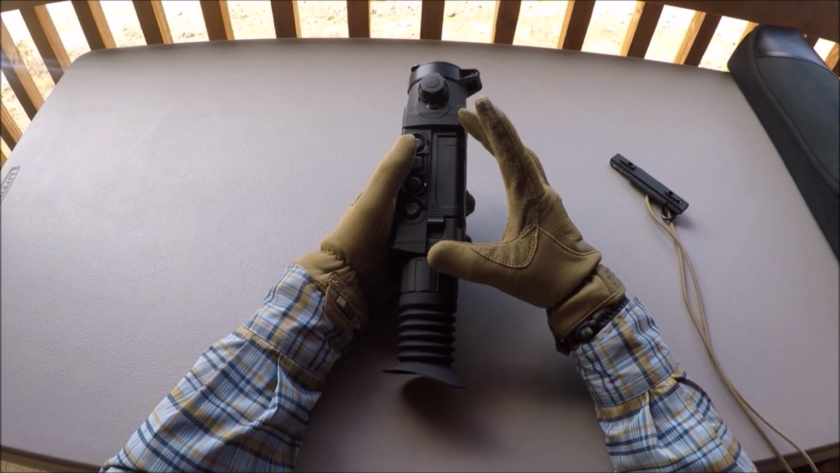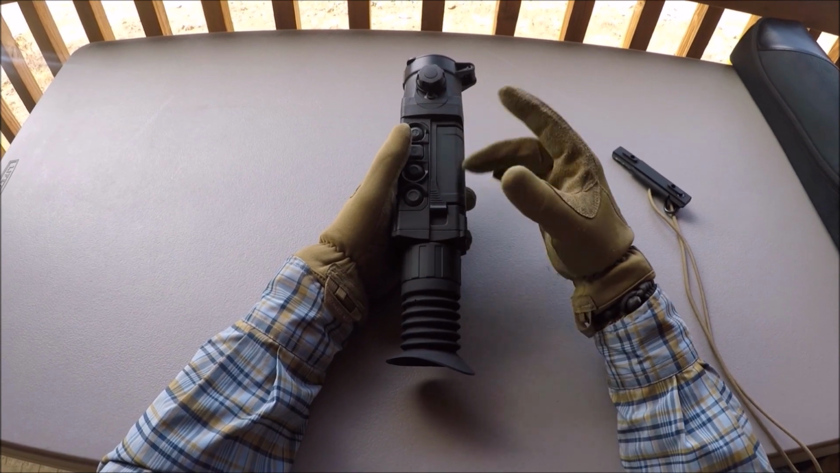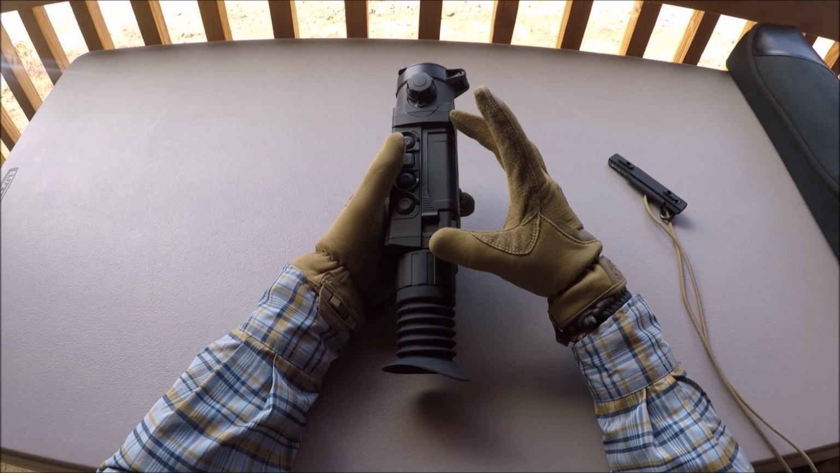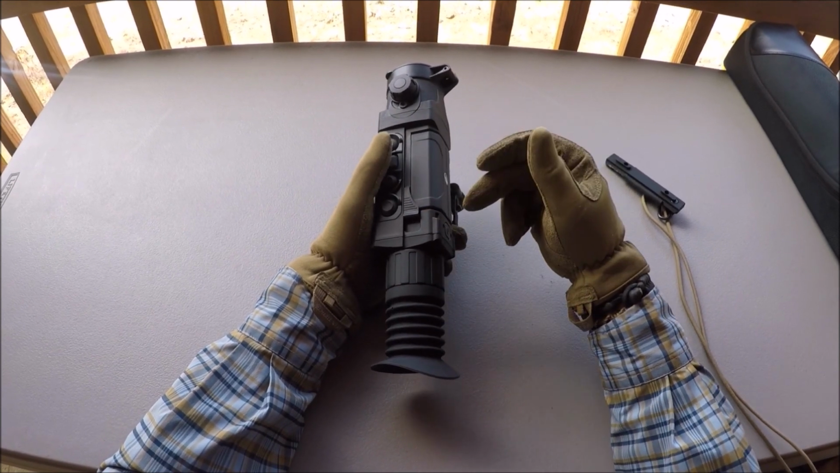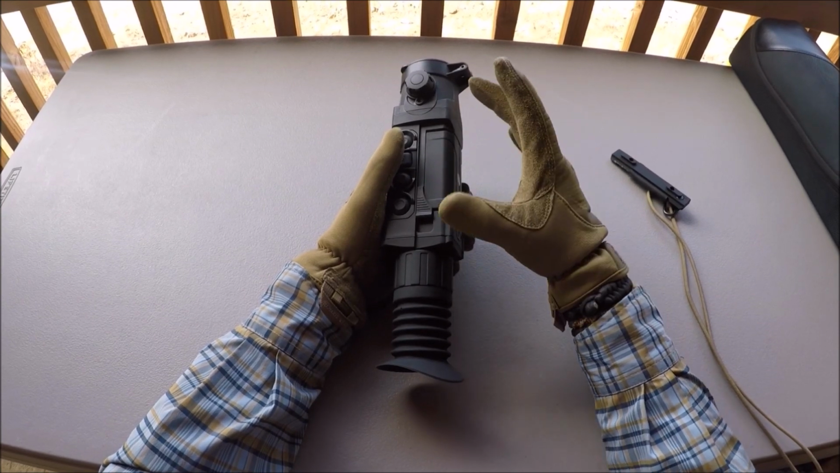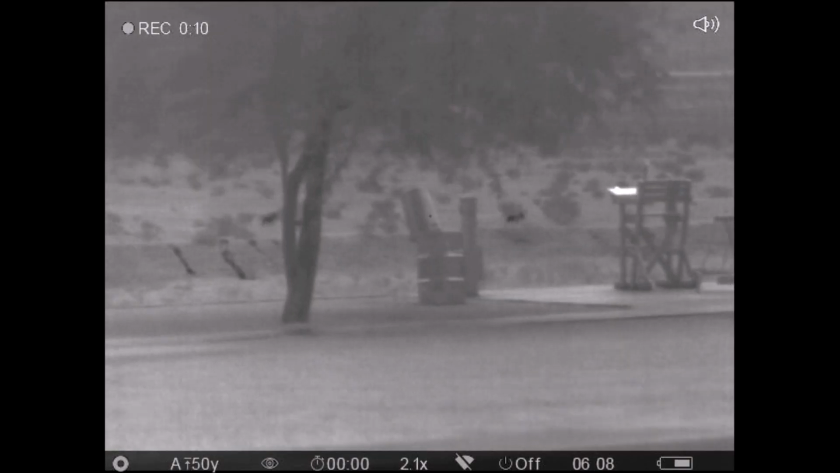It seems like it nukes itself a lot, nuking being when it calibrates itself. And I recommend leaving it on auto. I've tried doing manual nuking, I've tried doing semi-manual, but the image just suffers all the time. So it's just easier to leave it on auto.